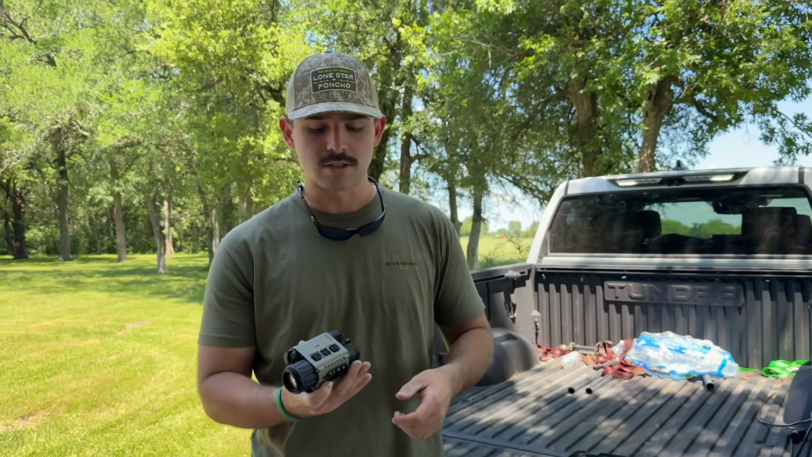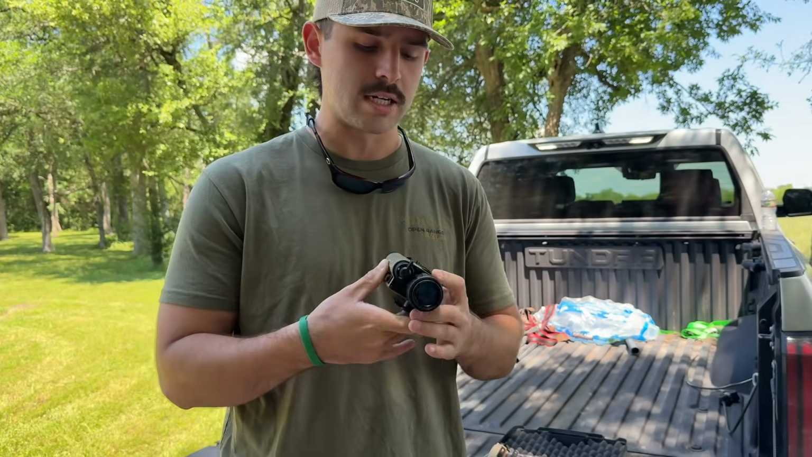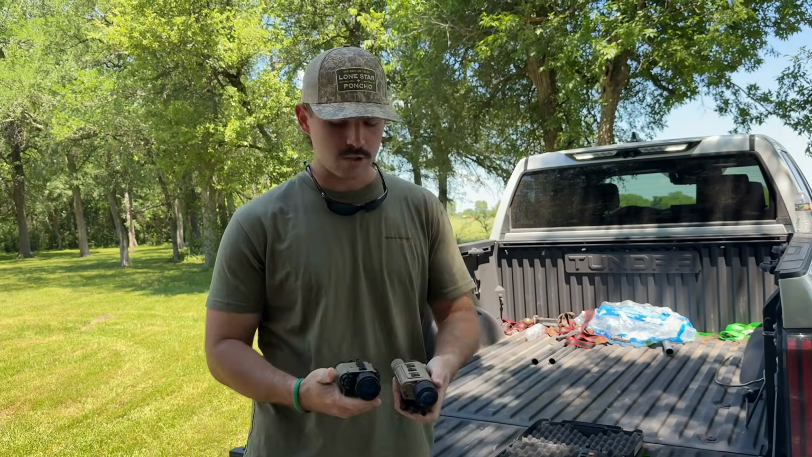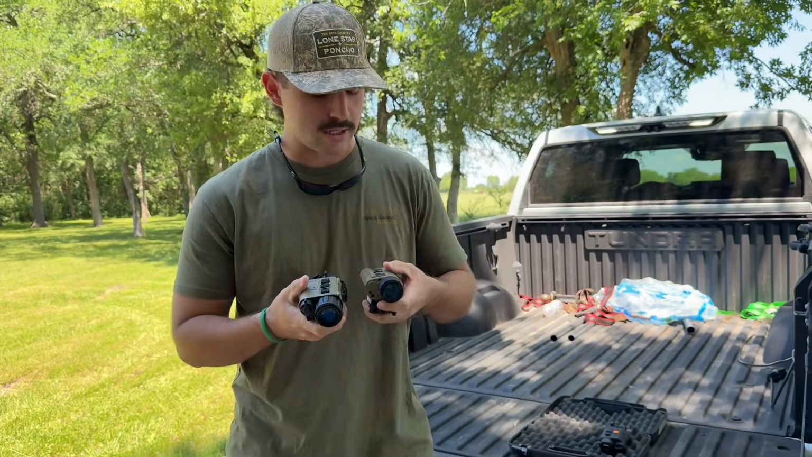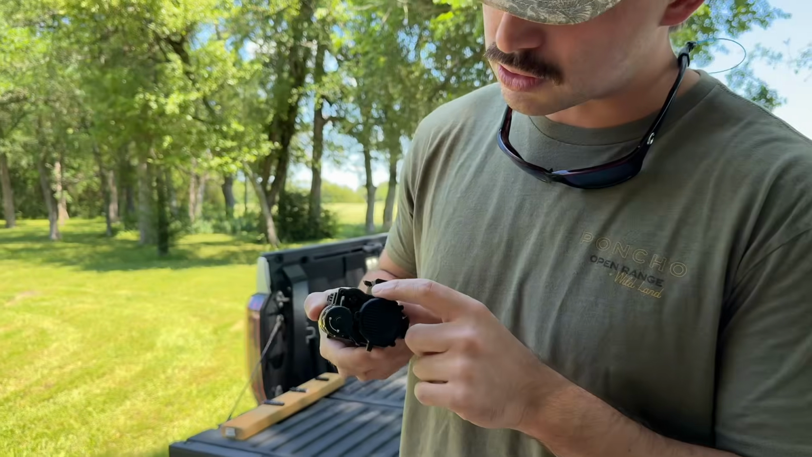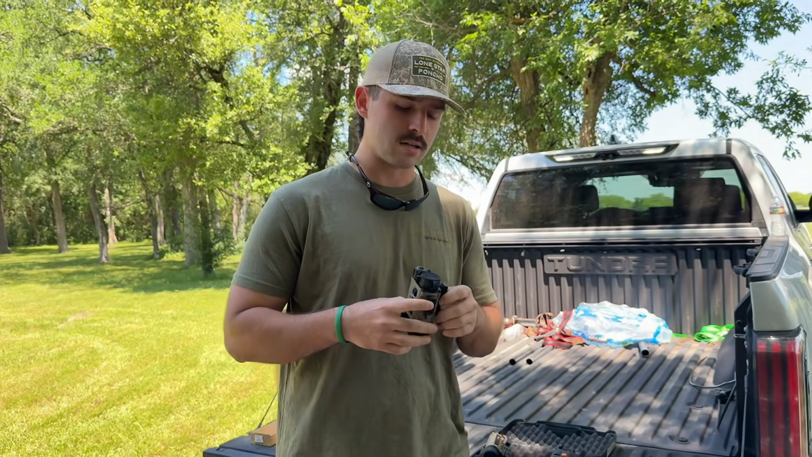And then lastly, this is a brand new company. You guys have probably seen this on the channel a little bit, a company called Zentron. Zentron came out with almost what mimics the RH25 in a sense, so you can see there's a little bit of similarity there. Now, the big difference between this and the RH25 is this bad boy has an extra little screen right there. And if you guys are familiar with that, that is an LRF and ballistic calculator.